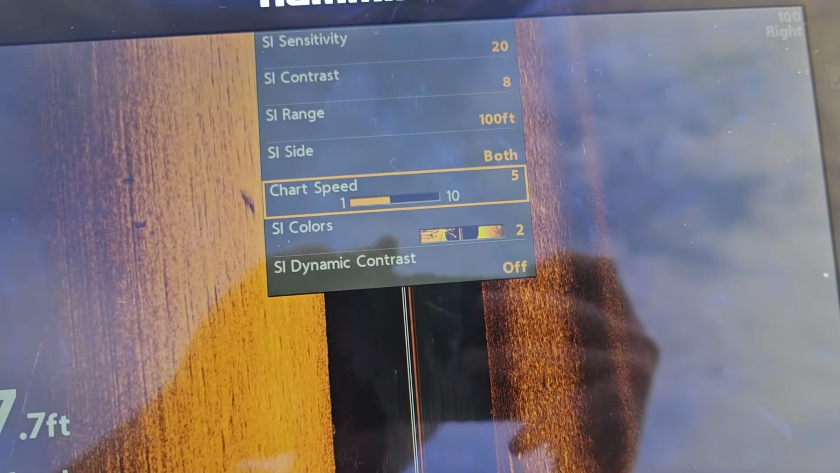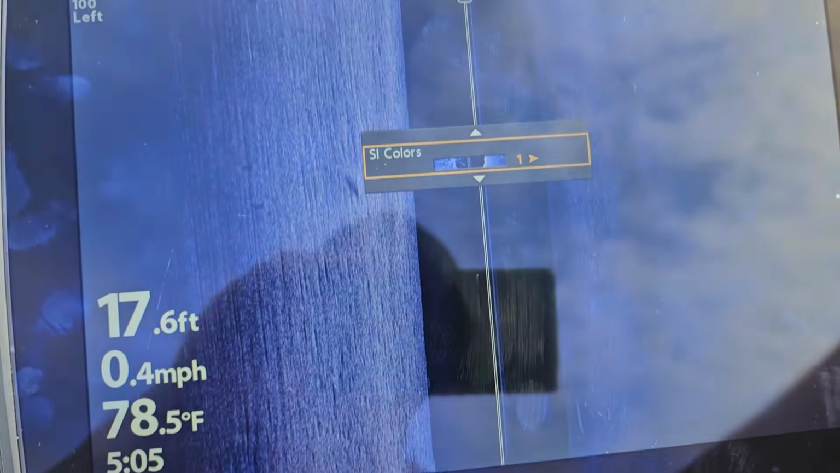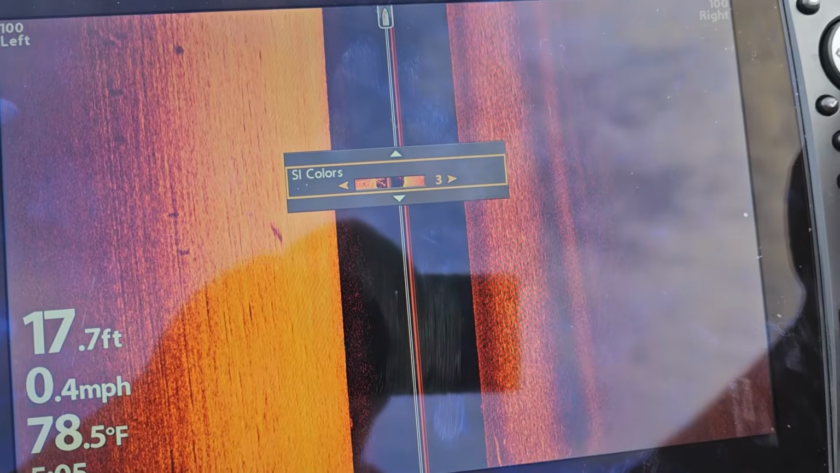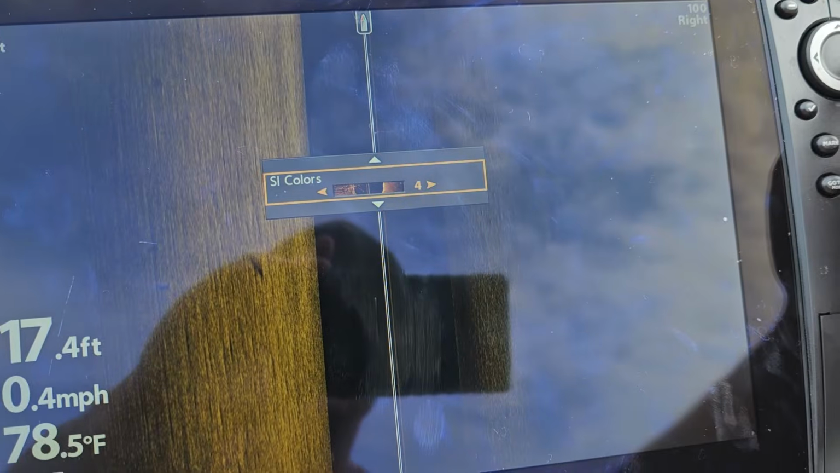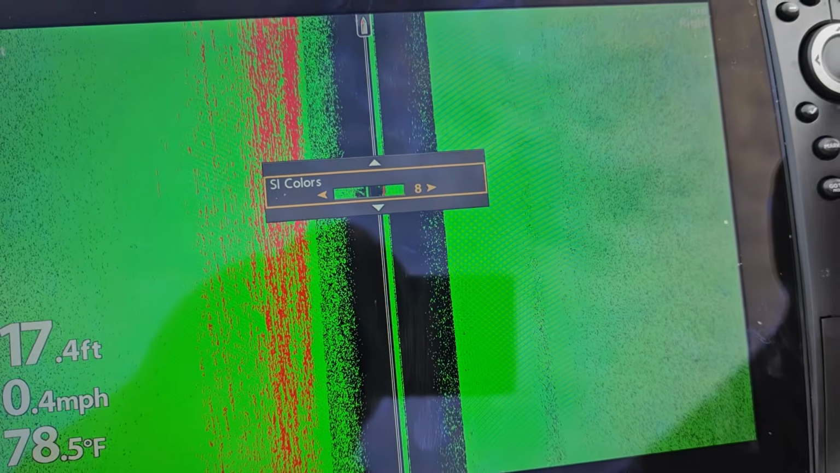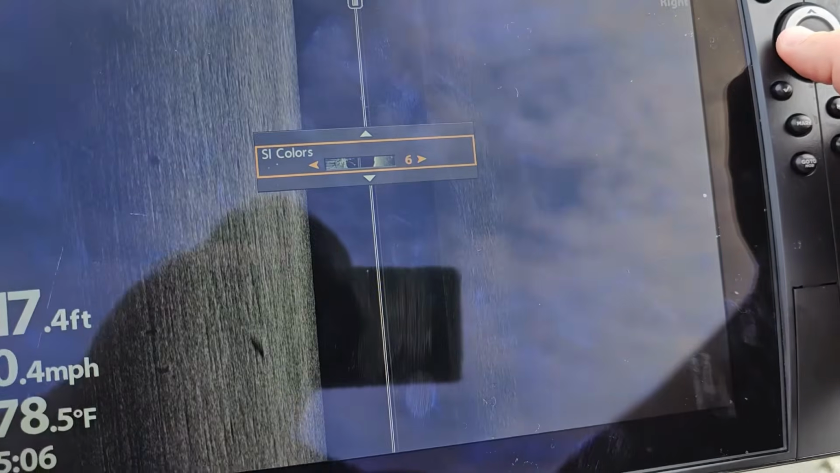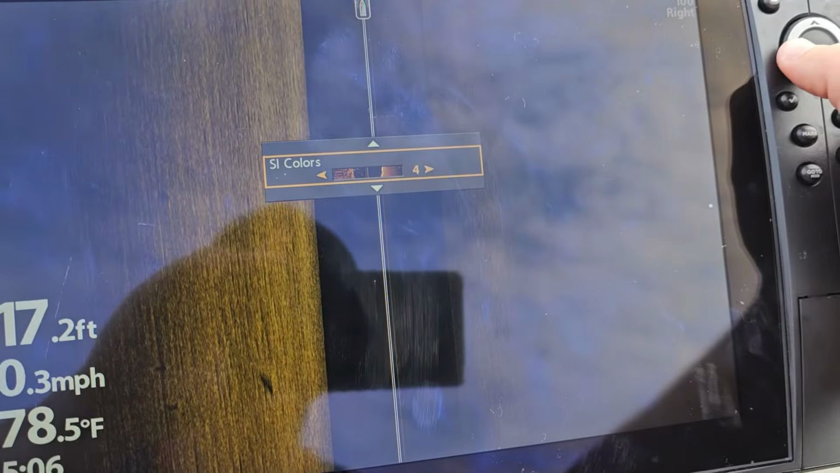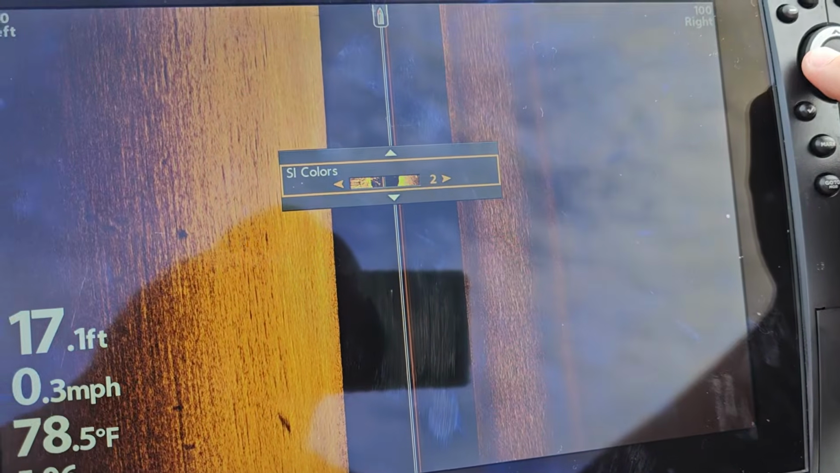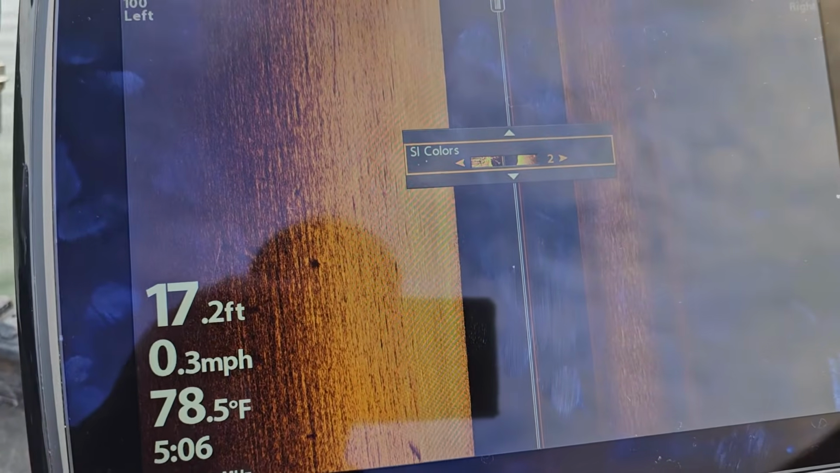And then you've got all these different color palette options down here at the bottom. So 1 is blue, 2 is that one, which I like, 3 is that one, I like that one too. 4 is green, 5 is, you know, you've got all kinds of different flavors depending on what you like, and they all have different contrast settings you'll need to set your unit at. So mine are geared towards number 2 on here, okay?